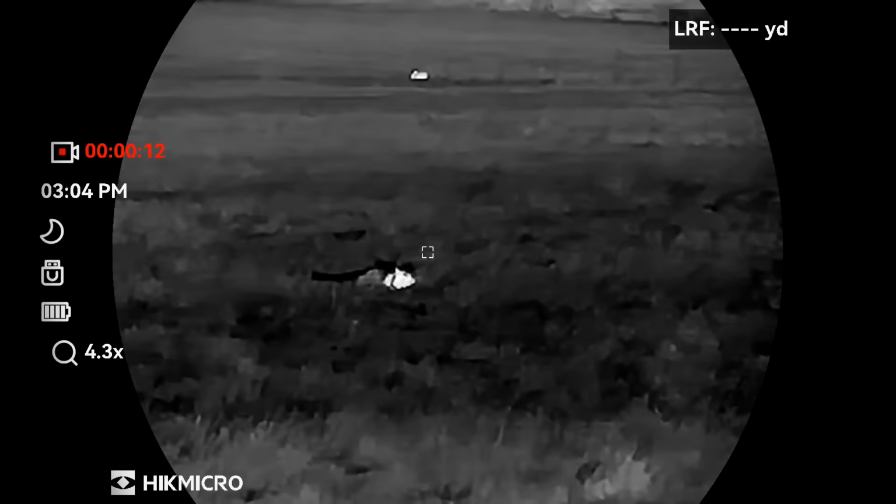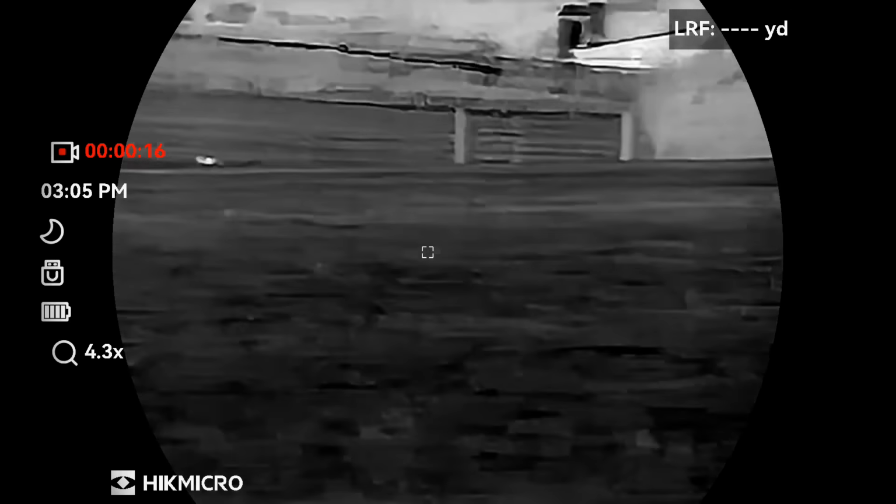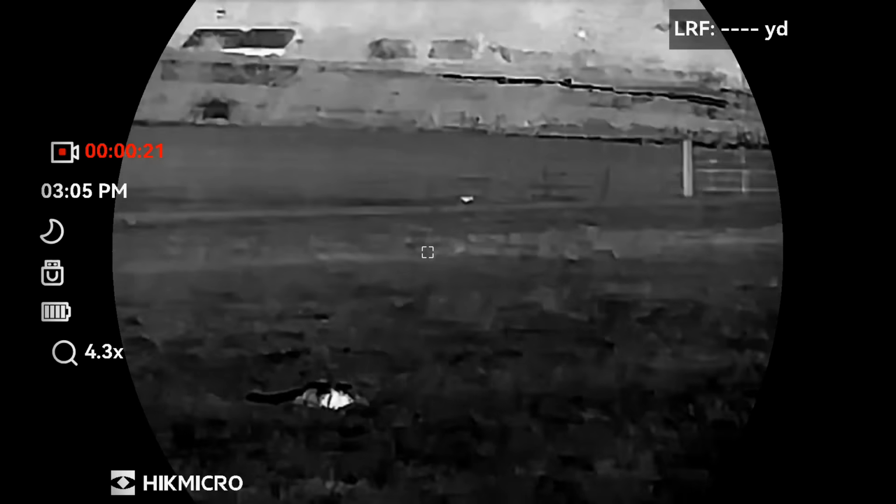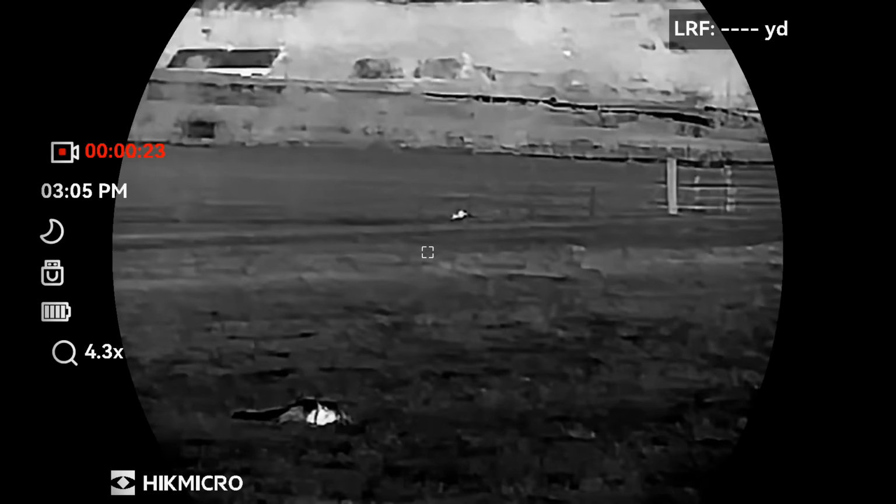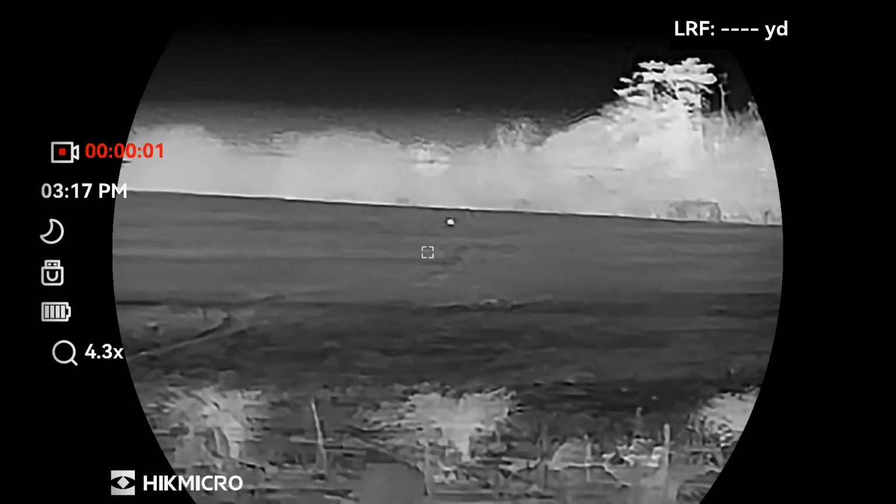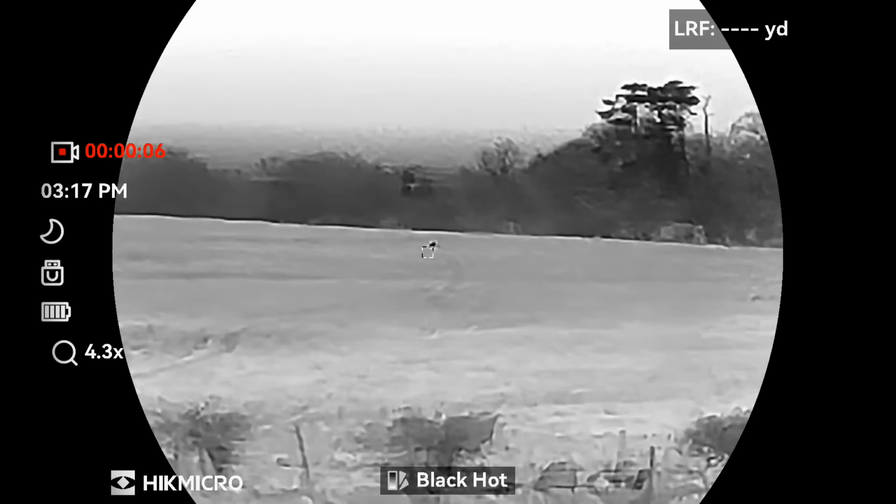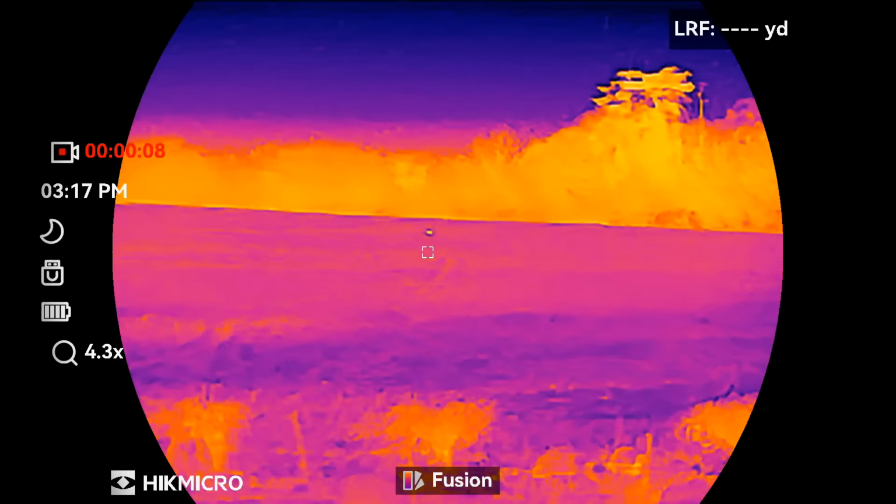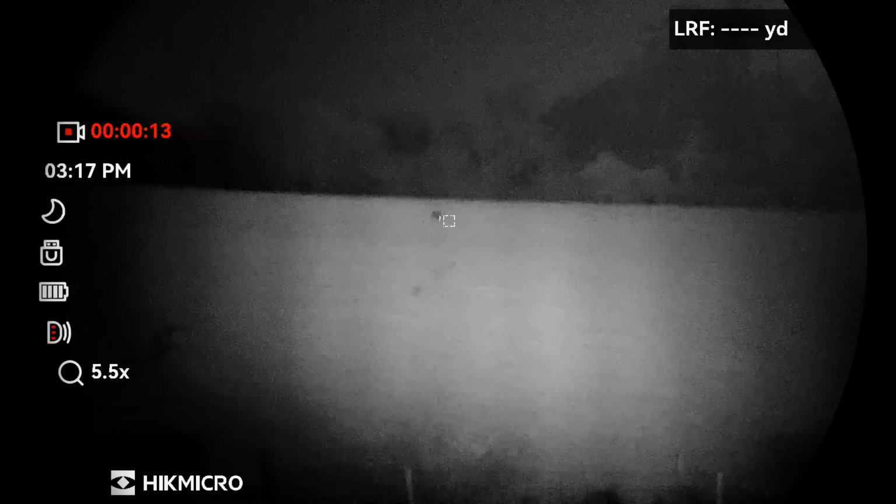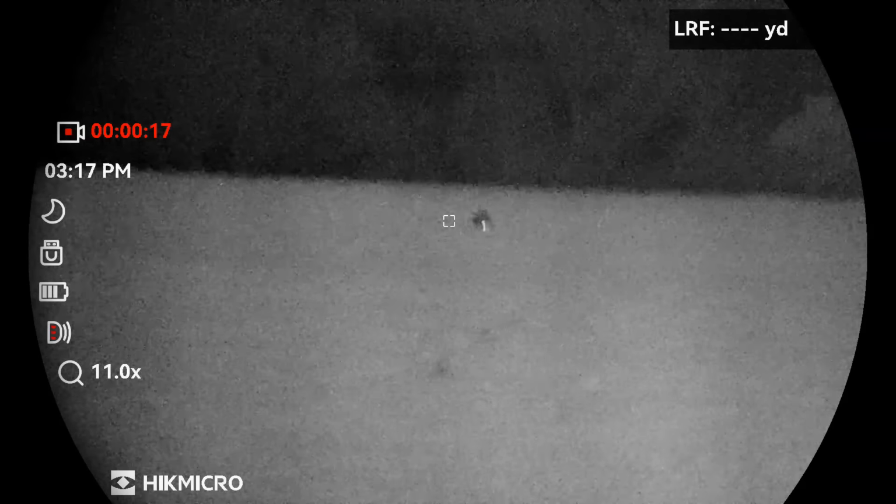I then gave the field that I'd shot the two foxes in earlier a scan, and sure enough there was a fox hanging around up in the corner of the field where the other two had bedded down. But as quickly as it appeared, it disappeared again, so I turned my attention to the other field I'd spotted the heat source in. But it turned out not to be a fox or a badger, but actually a hare. It's not the first time I've mistaken them for a fox in a thermal, and probably won't be the last either.